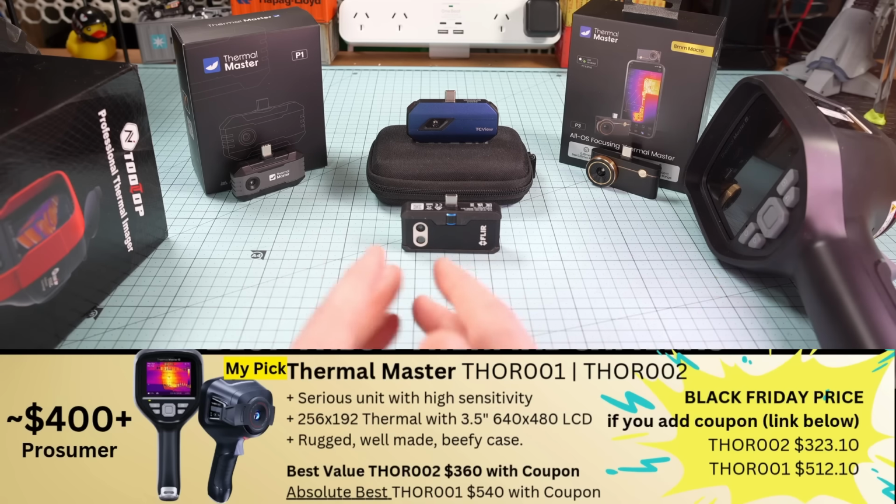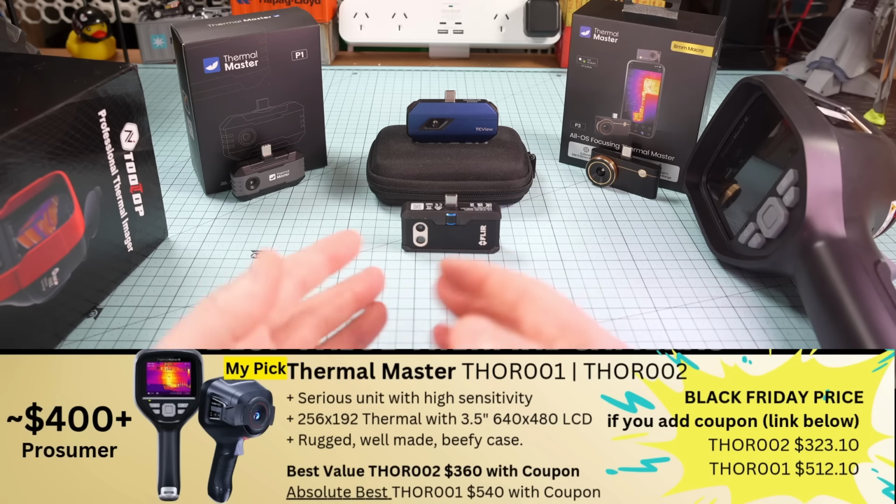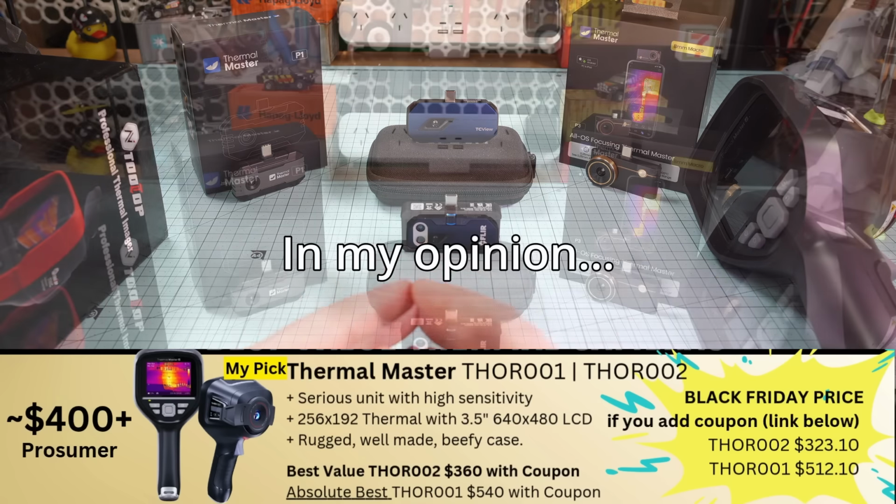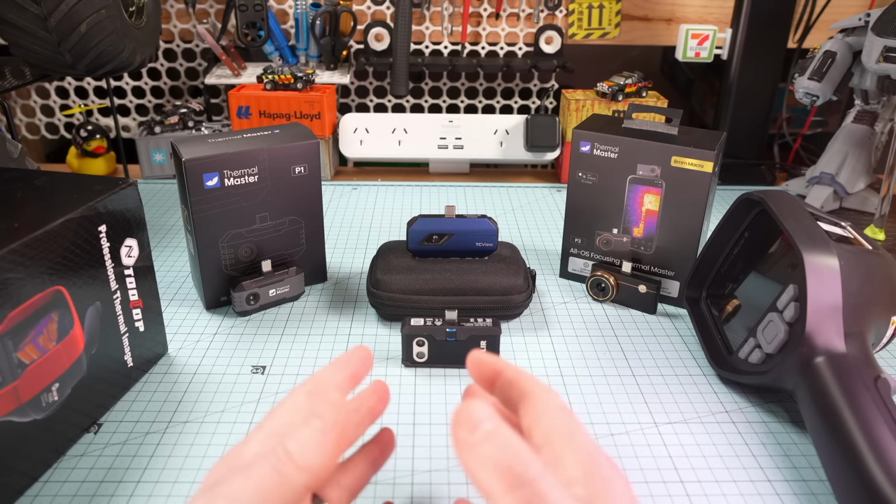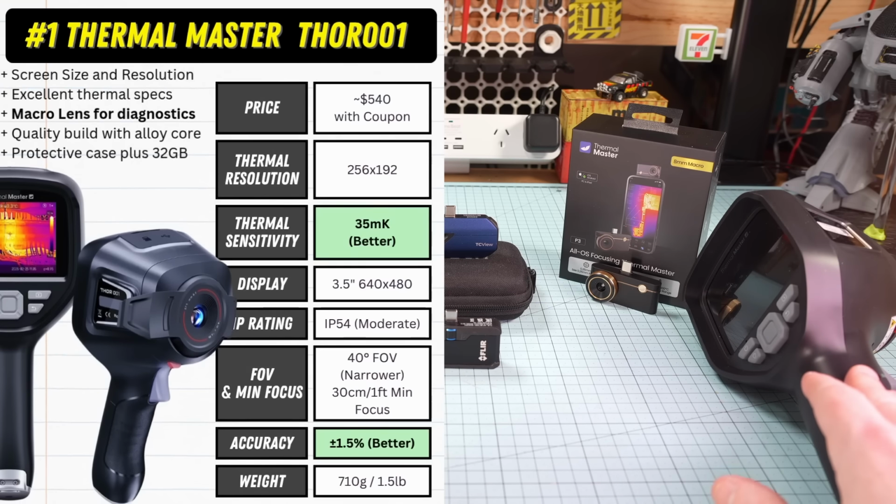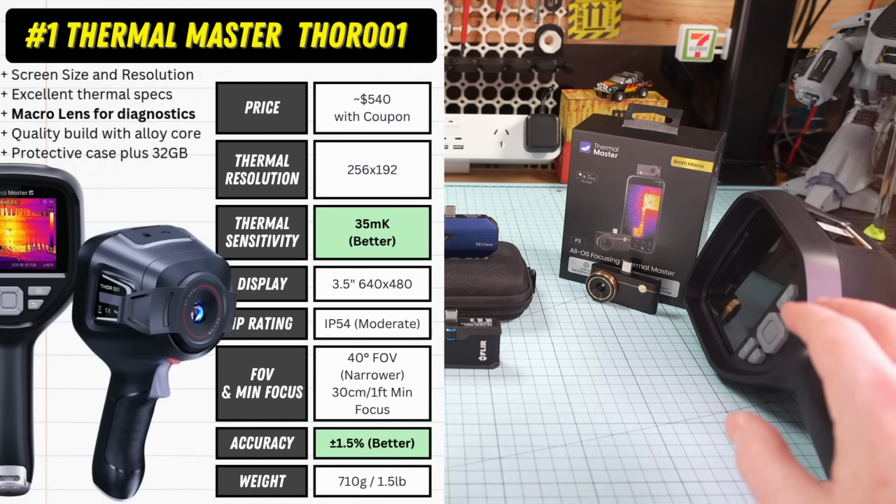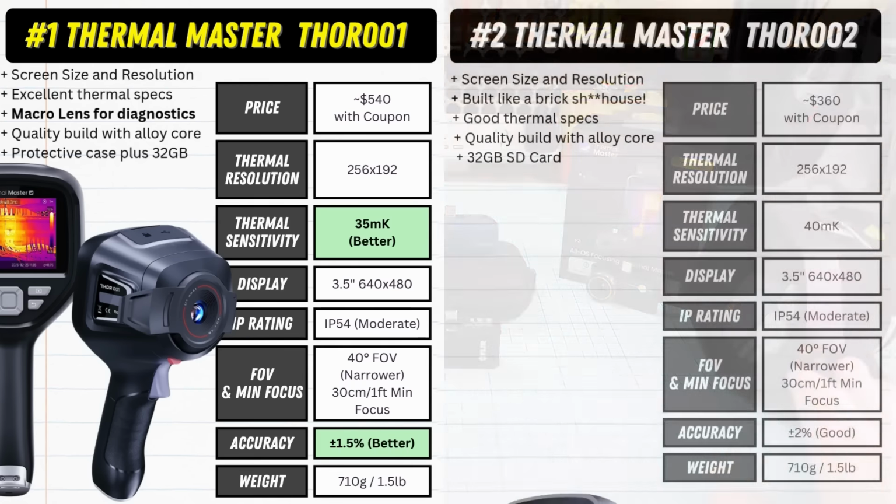There are some alternatives like the Topdon TC005 and the HIC Micro B20, though both of those have some kind of obvious downsides around screen size and battery life. So right now I'm comfortable continuing to recommend the Thor 001 if you need the absolute best all-round plus detailed close-up macro shots, or the Thor 002, which is basically the same unit, if you don't need that macro lens and you want to save a bunch of cash.